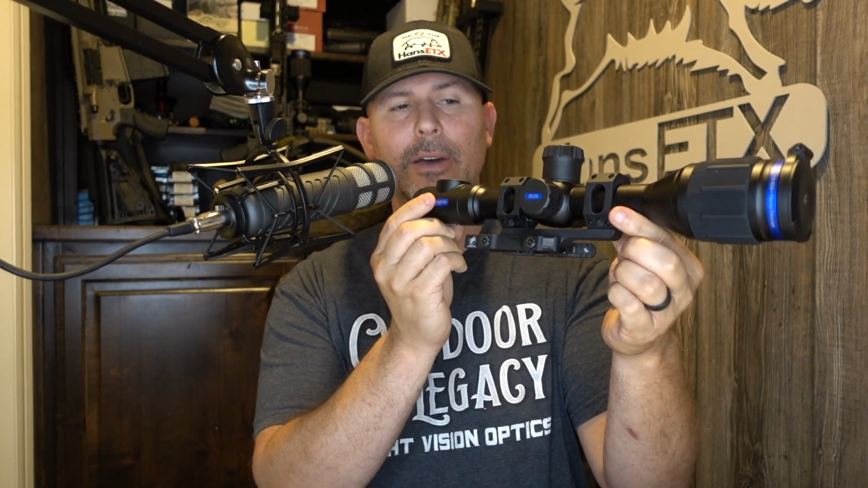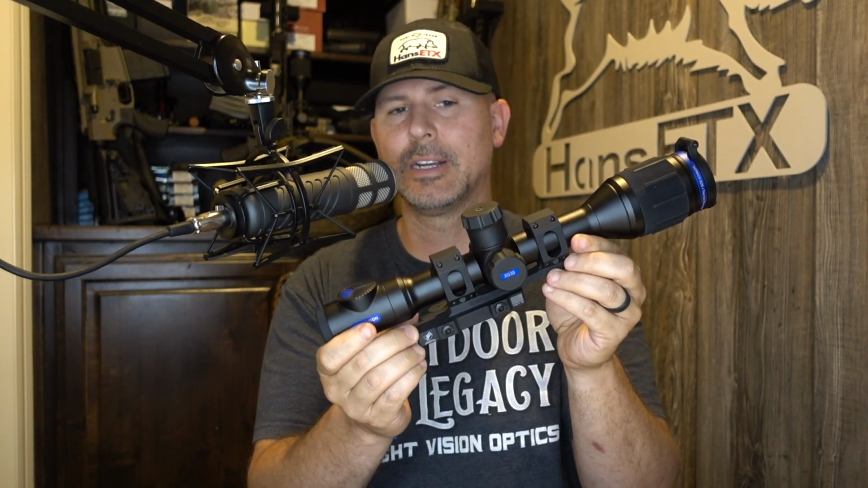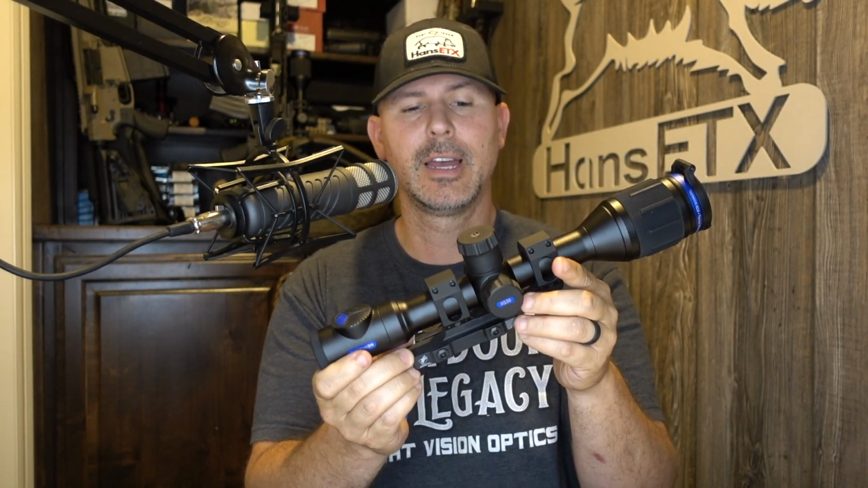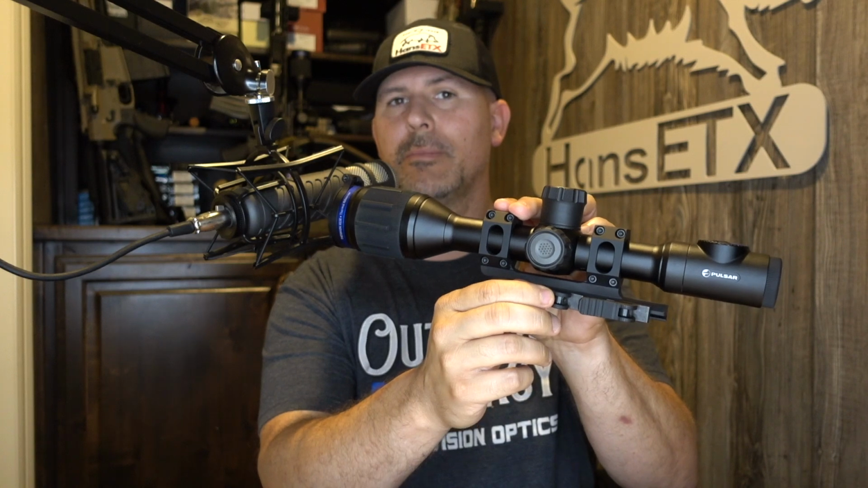You can see I've got a mount on it right now. What I would strongly suggest is the American Defense Manufacturing mount sold at Outdoor Legacy Gear. You can purchase these for $180. It is a quick release with a 2-throw lever, and it does lock. It's a QD mount, one piece, and cantilever. These mounts are the best that I've seen for the Thermion. I absolutely love them. I put them on every Thermion that I test and every one that I use personally, and it is by far my favorite, made in the United States. Good quality company, and they produce a very good product.